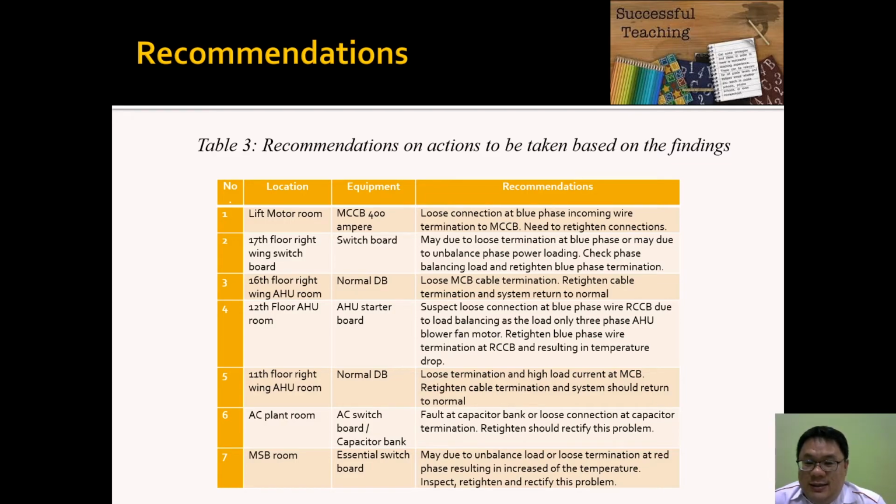For the fourth one, we suspect a loose connection at the blue phase at the RCCB due to load balancing. So you need to retighten the blue phase cable at the RCCB, which is the cause of the rise in temperature. Okay. So point 5, for the high load current at the CB, you need to retighten the cable termination and the system should return to normal.